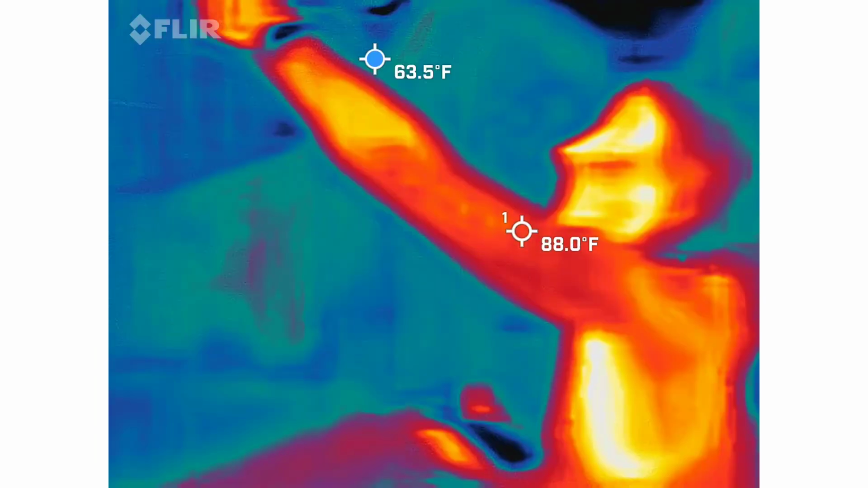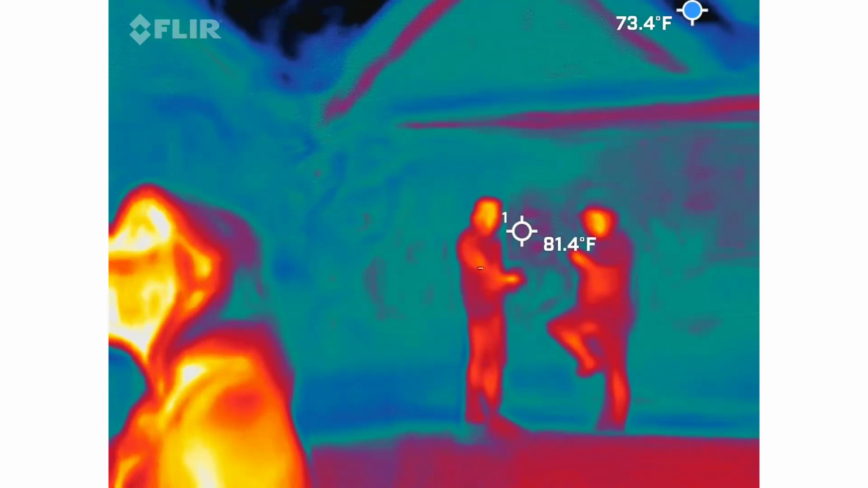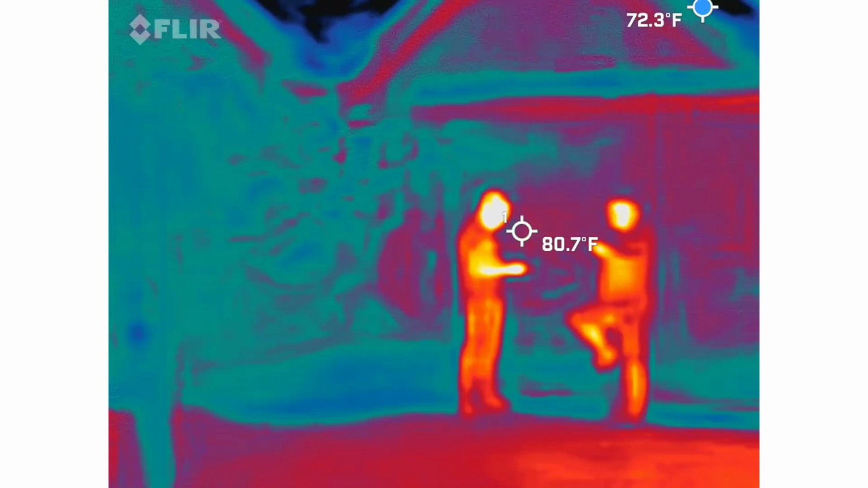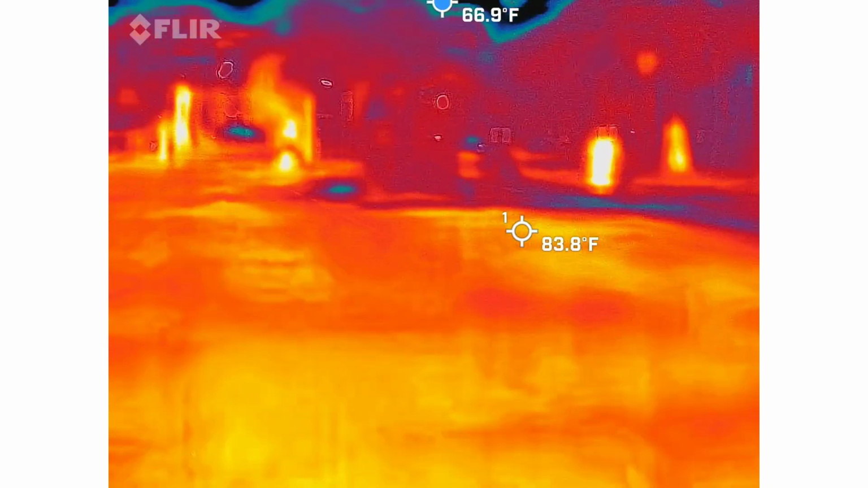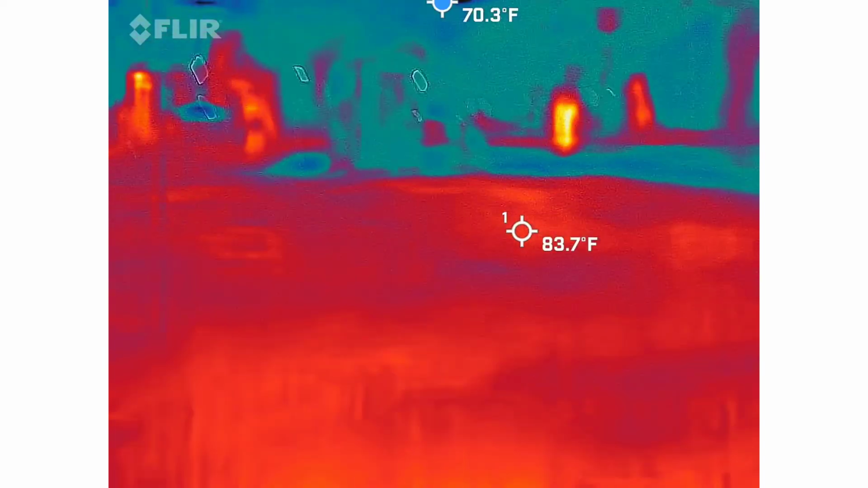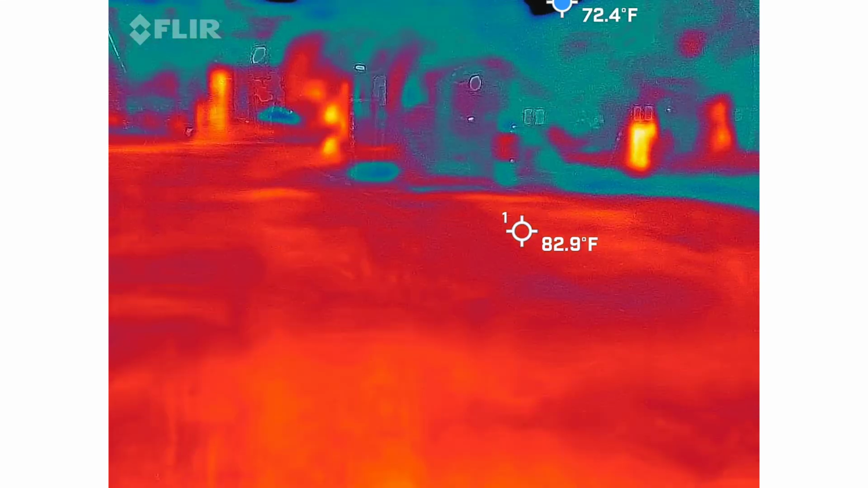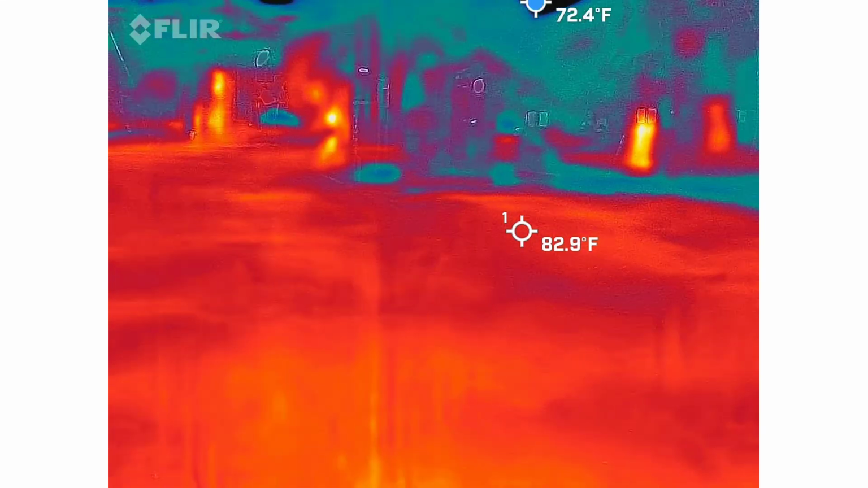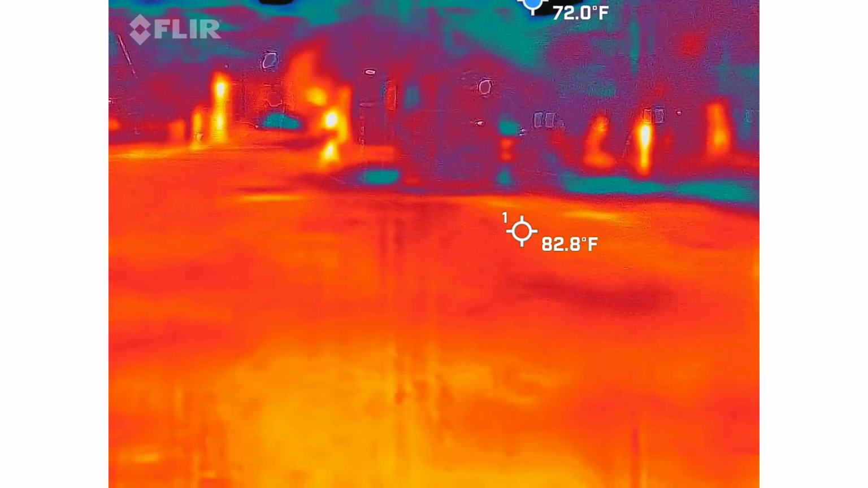Perfect night in pretty Charleston. The tree, isn't that beautiful? It's a beautiful night. It was nice, honey.